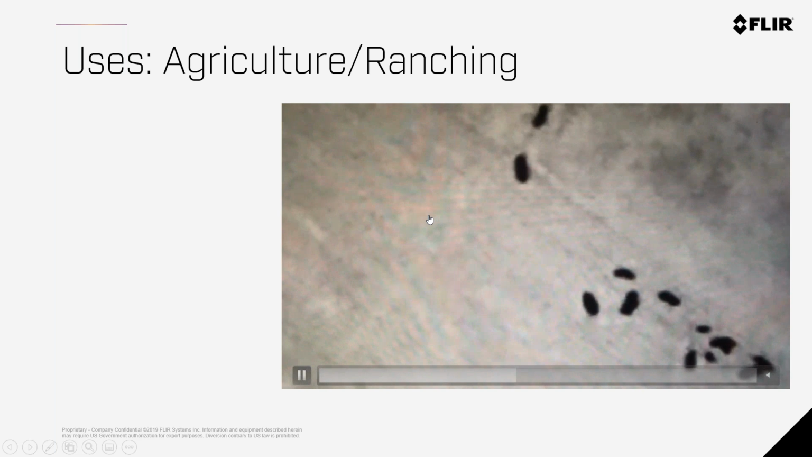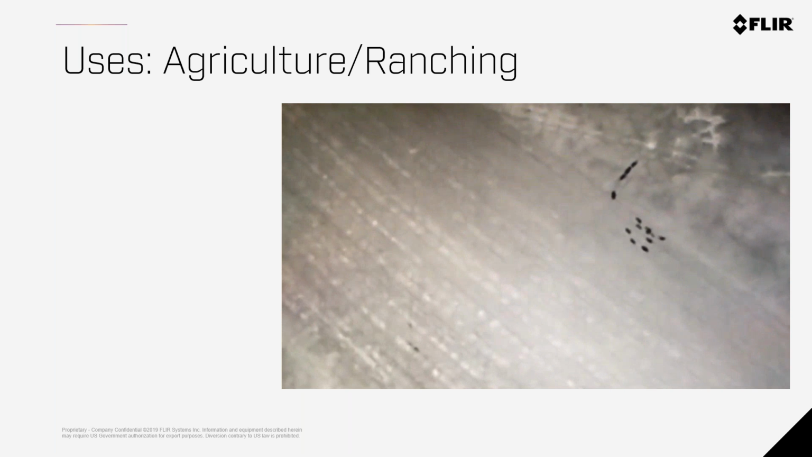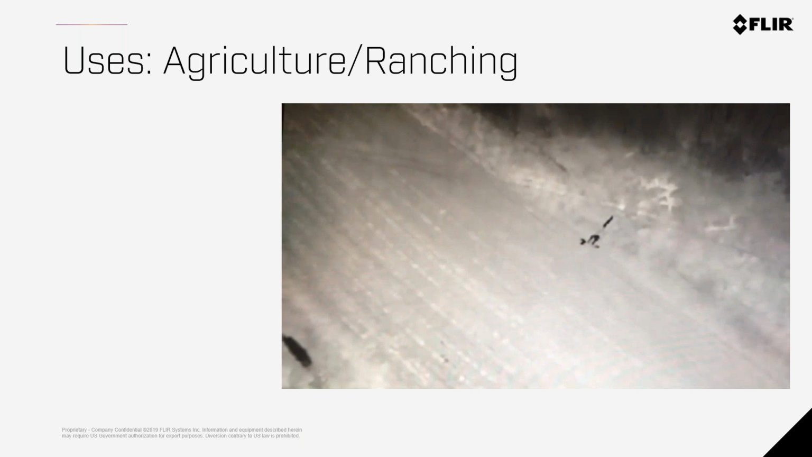I'm not sure, but this was done in pitch dark, so you wouldn't be able to see anything at this time of day, but they were able to fly above and get an idea of what was ruining their crops.